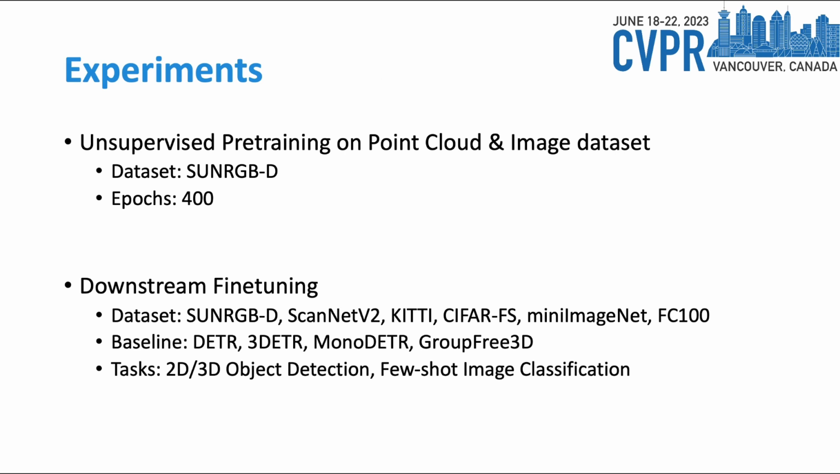Here's our experimental setup. We first pre-train PiMAE on an RGBD dataset for 400 epochs and apply no data augmentations. And to evaluate our method, we perform experiments on SUN RGB-D, ScanNet V2, KITTI, CVPR, MiniImageNet, and FC100, and use DETR, 3DETR, MonoDETR, and Group-Free-3D as our baselines.